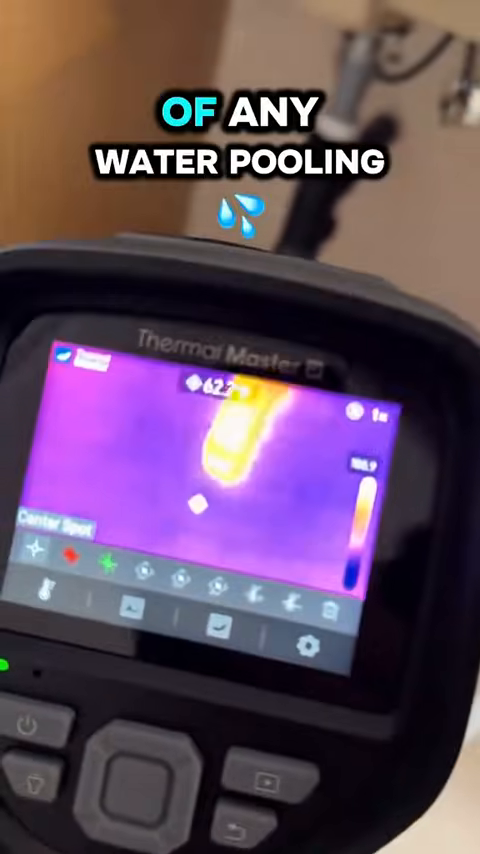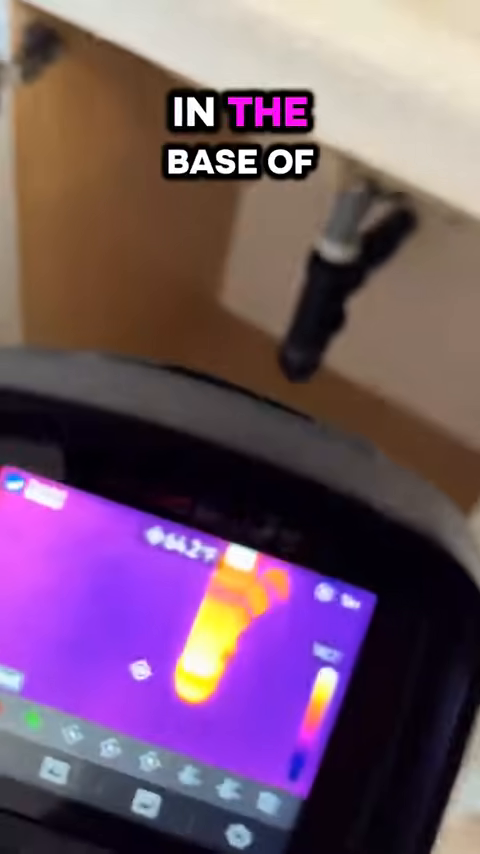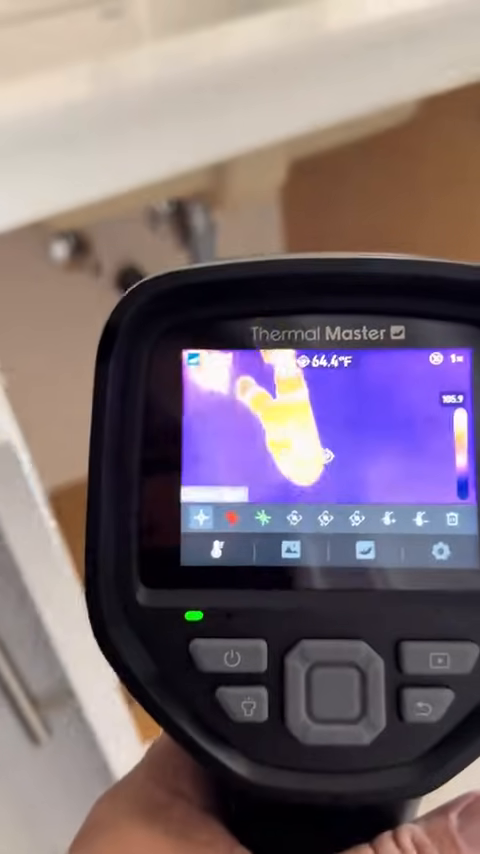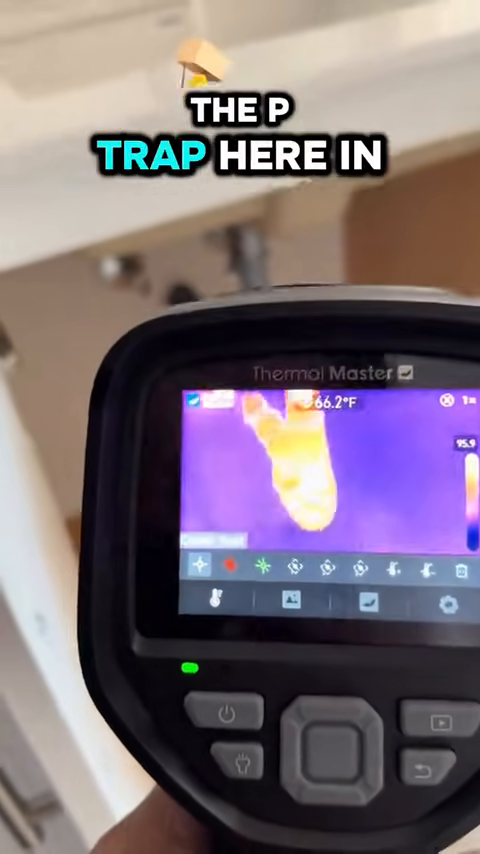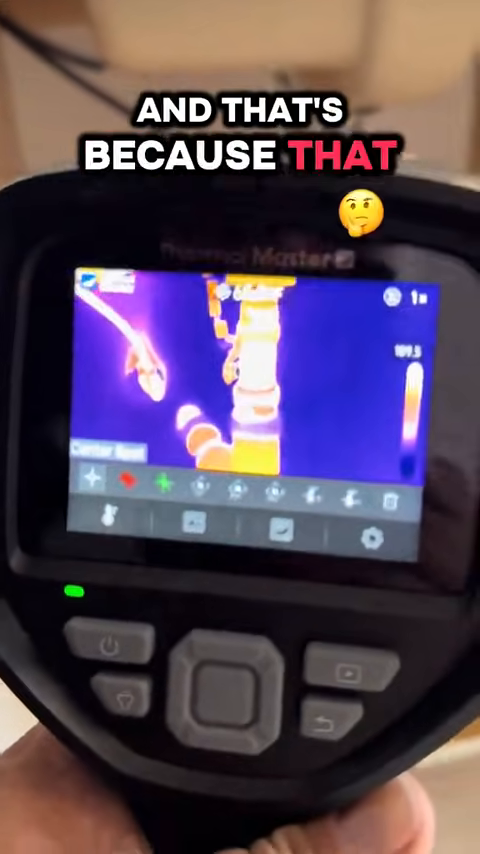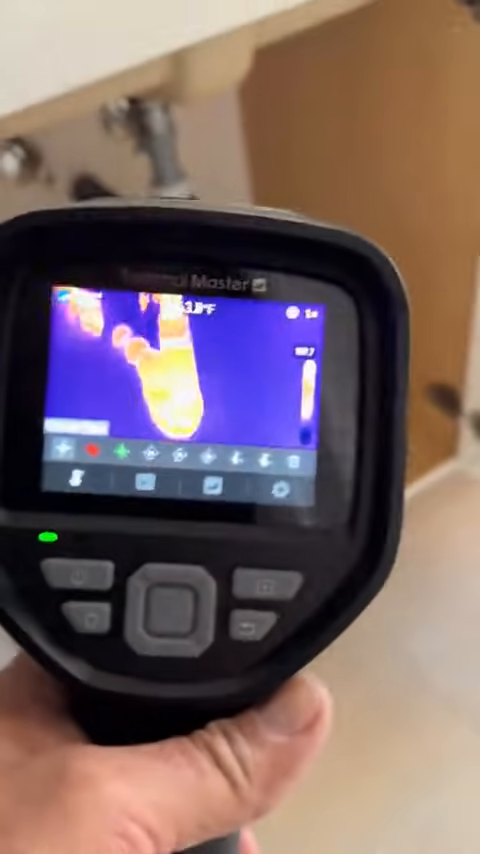We'll look for signs of any water cooling in the base of the cabinet. And we can see the P-trap here in full operation, the hot water line exhibiting signs of heat, and that's because that is what is being tested right now.